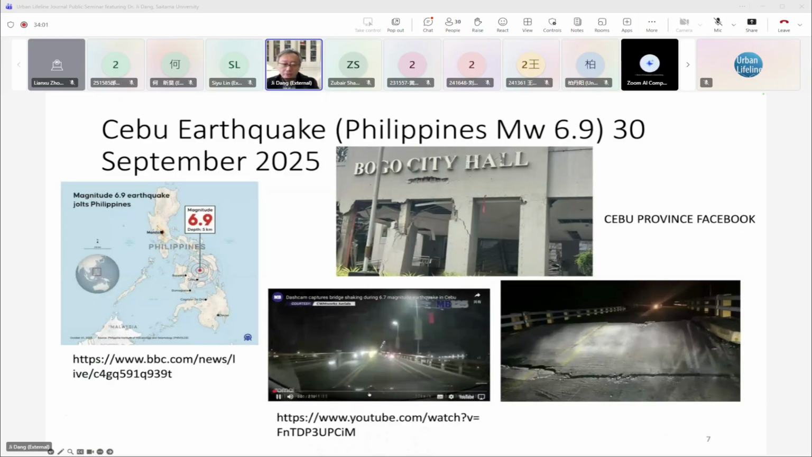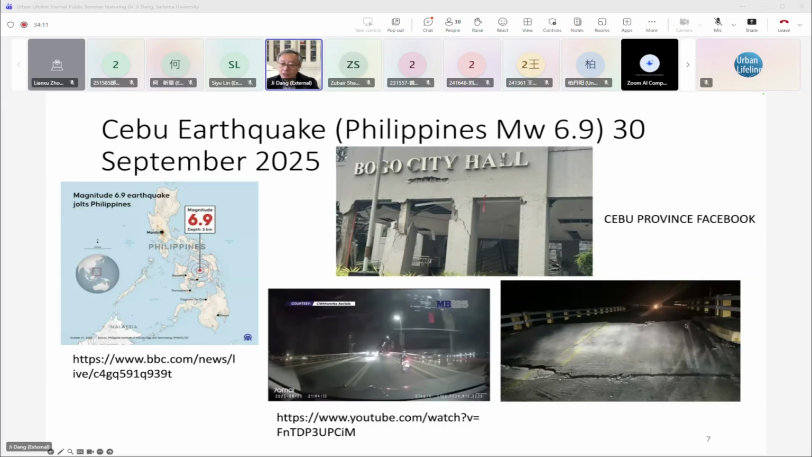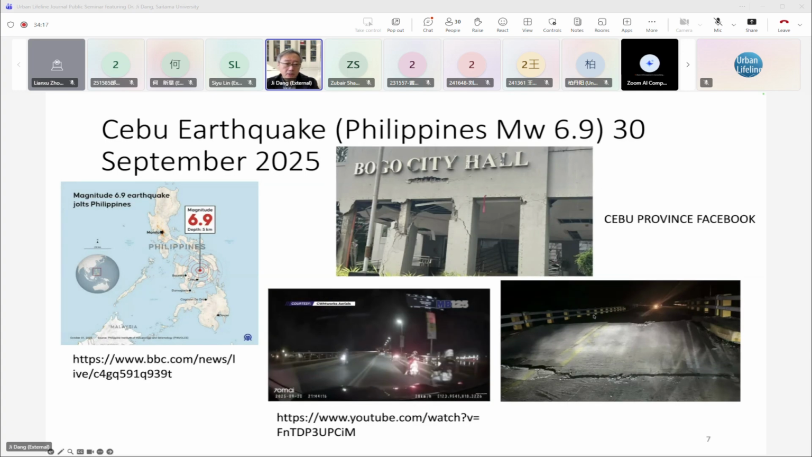Also in 2025, we had great earthquakes in the Philippines, near Japan, and in this earthquake, we found that some bridges also had approach part damage, in one of the largest earthquakes to happen recently.